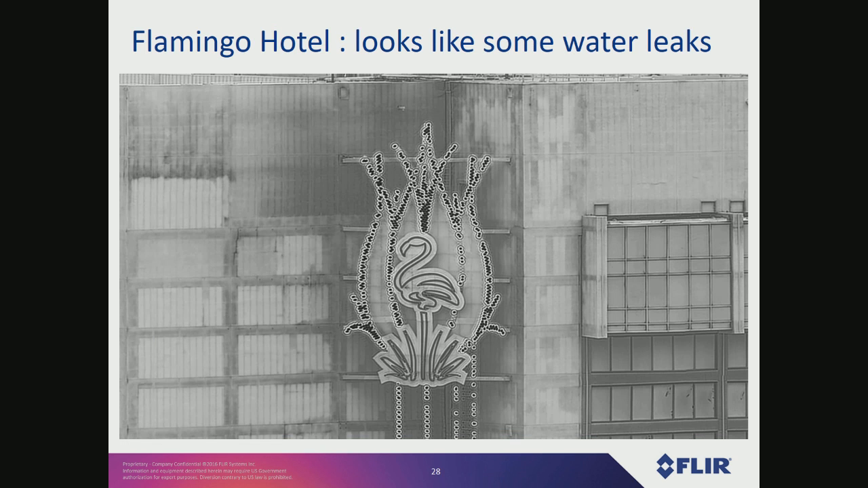So this is the Flamingo Hotel. It looks like they have some problems with the facade, like some water intrusion into the concrete. So we're learning some interesting things about the decadence of Las Vegas, like which hotels have money and which ones are hurting. They need to do some renovation.